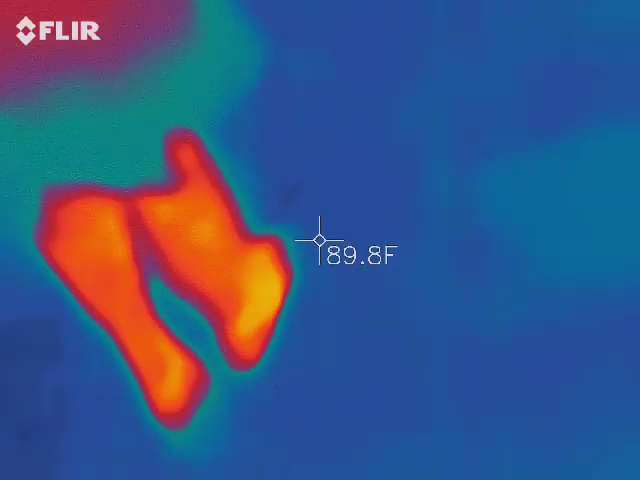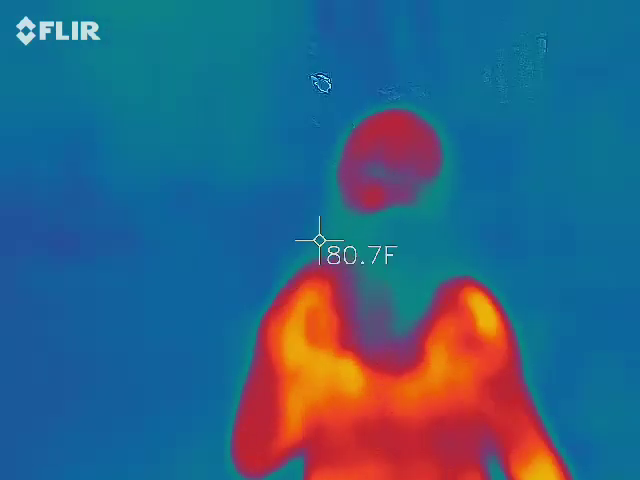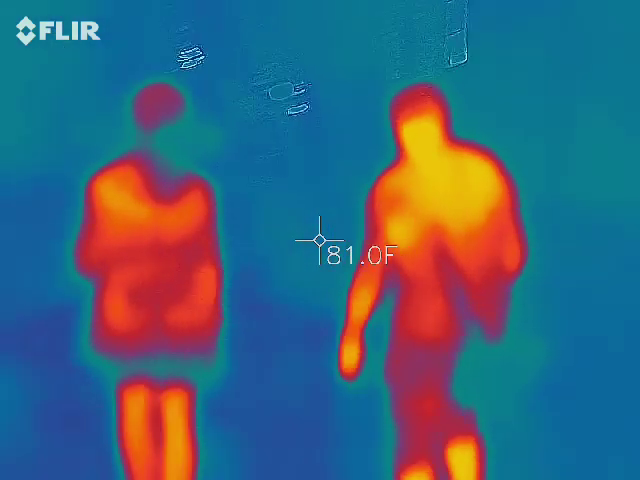Motion lights may flash. It just depends. It only started doing it a few weeks ago. Yep, flash tonight.